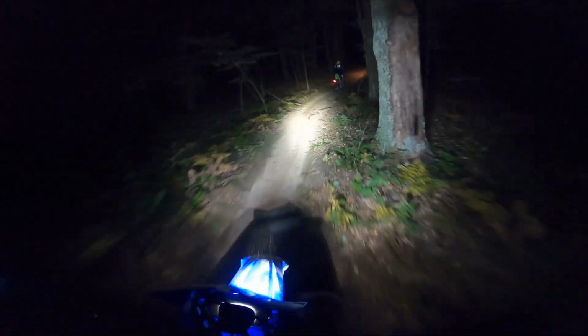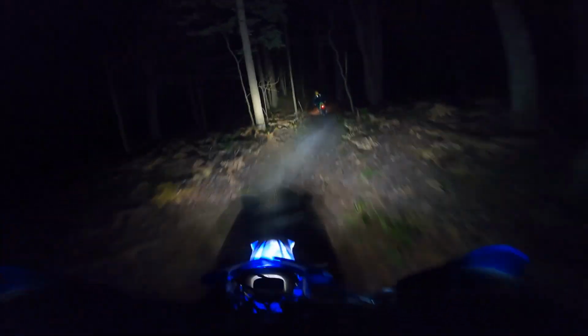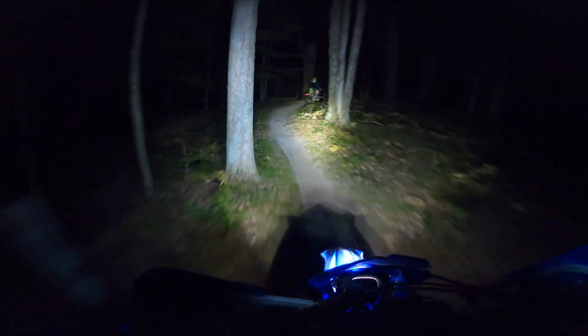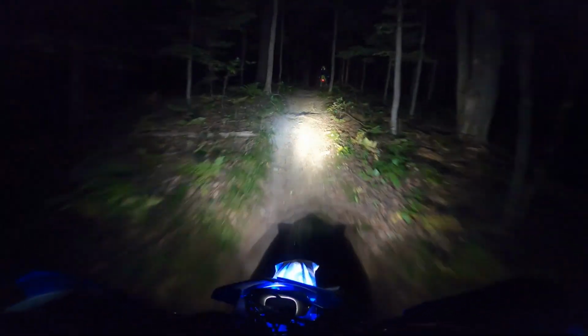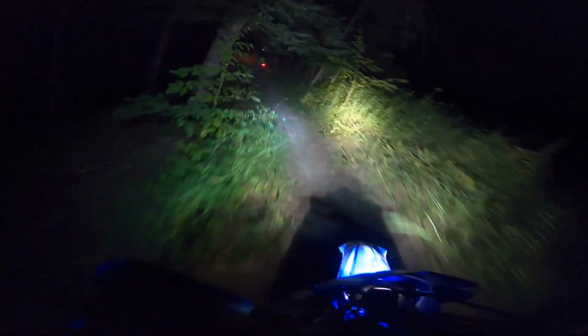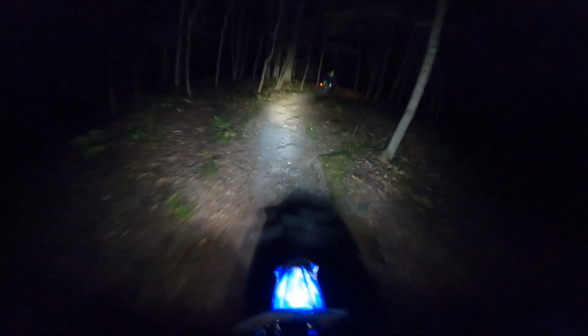So yeah, Beta, he's just rocking a stock headlight, so he's not able to see too good. He's going to order a couple helmet lights, well, at least one. I think he's going to order the Oxbow, and I got the Tusk. So maybe we'll be able to do a comparison video in the future. I think they're relatively around the same price, and only about 100 lumens difference.